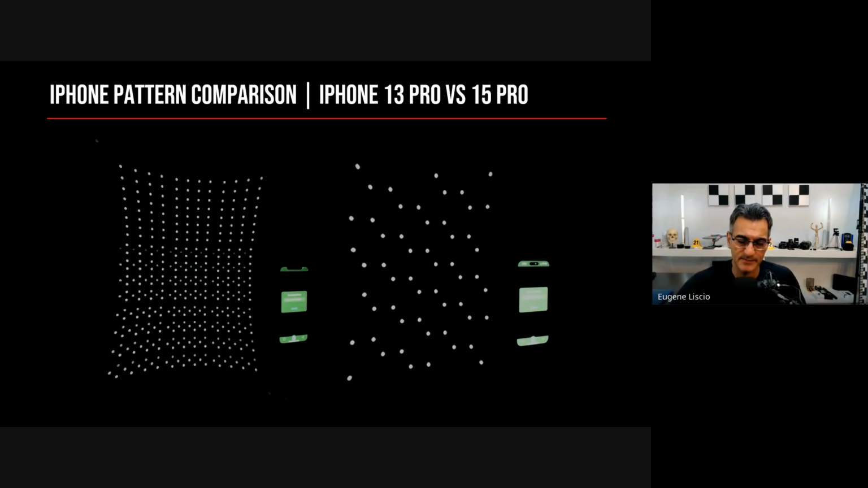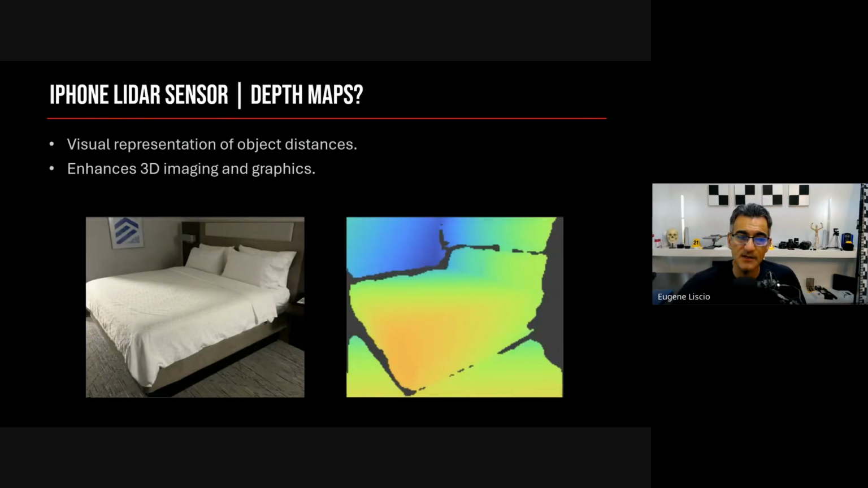I won't get into that right now, but the question is, what does this give us? Well, what that gives us is something called a depth map. So if I have a point on the wall in this hotel room, I want to know how far it is.